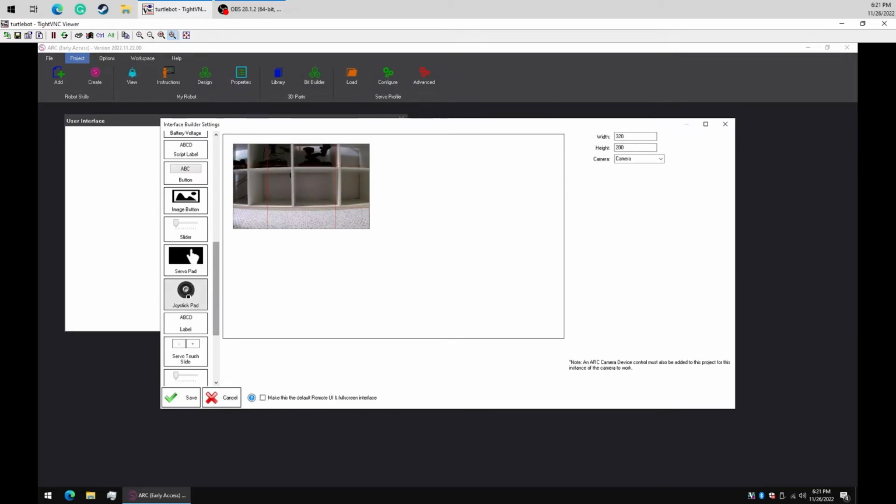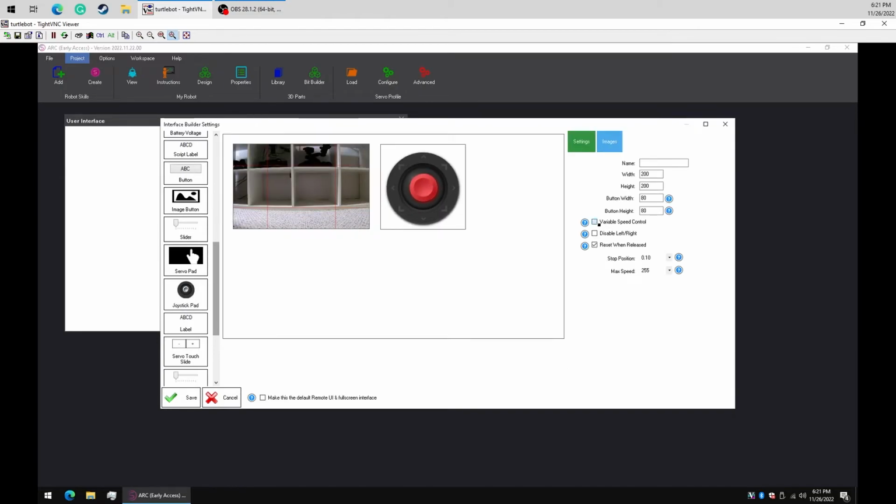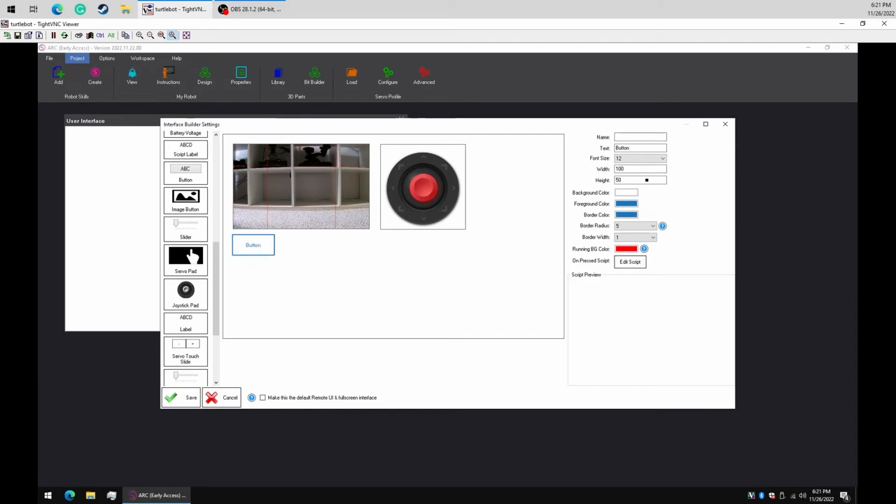We're going to add a joystick pad so we can have the robot driven around. And then let's add a button, and we're going to edit this. We're going to call this button Go Home. We're going to edit the button.